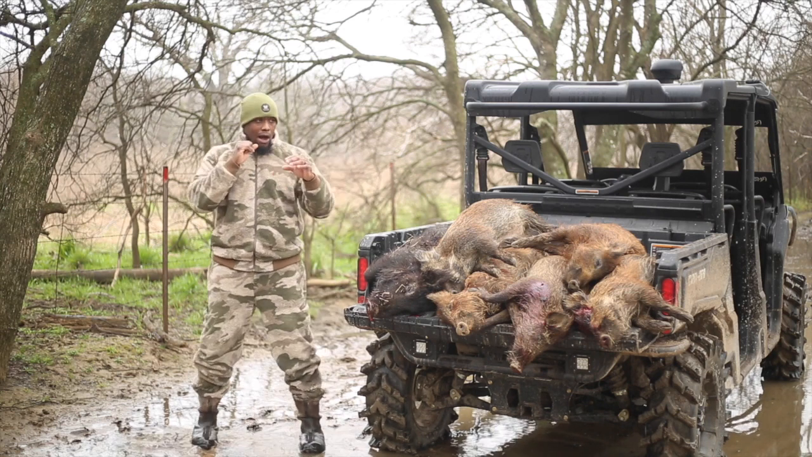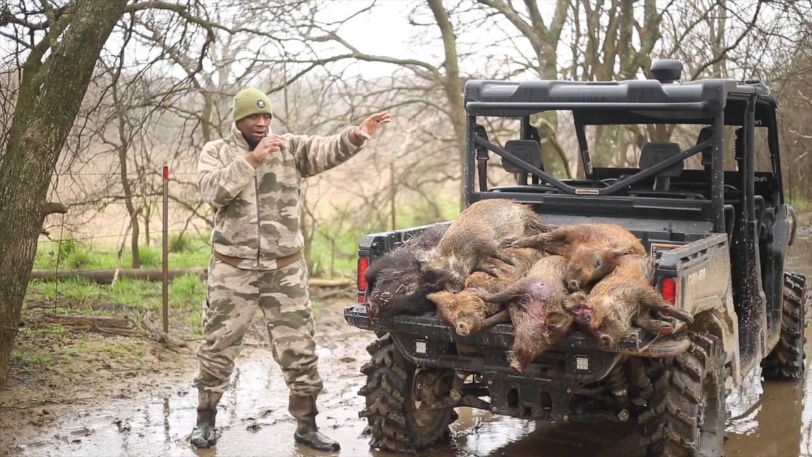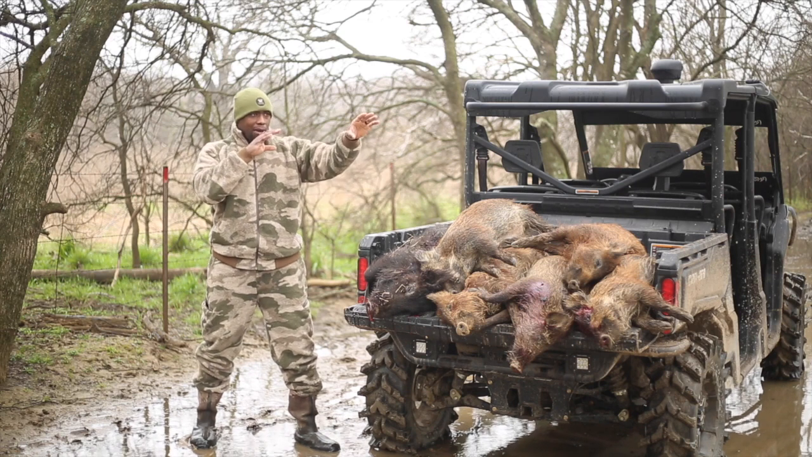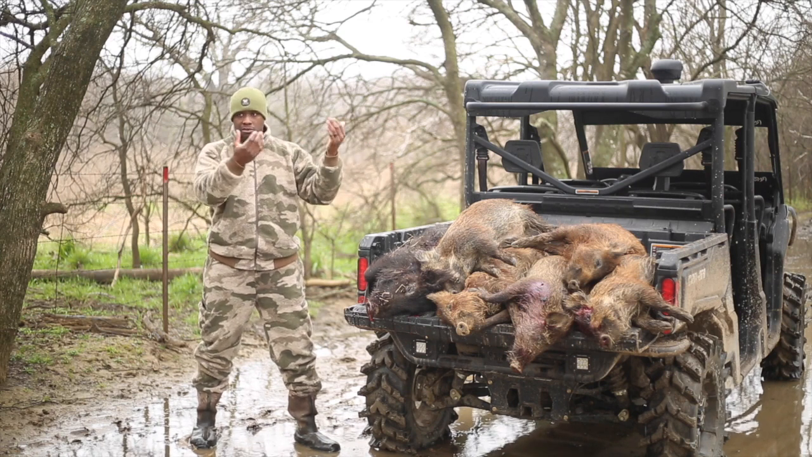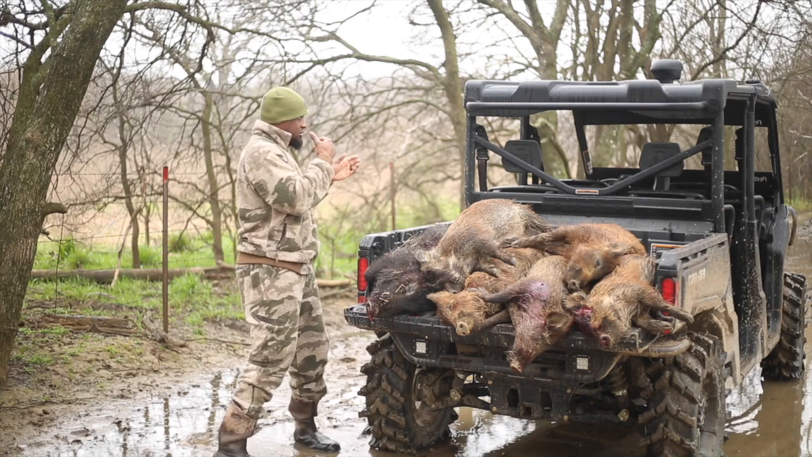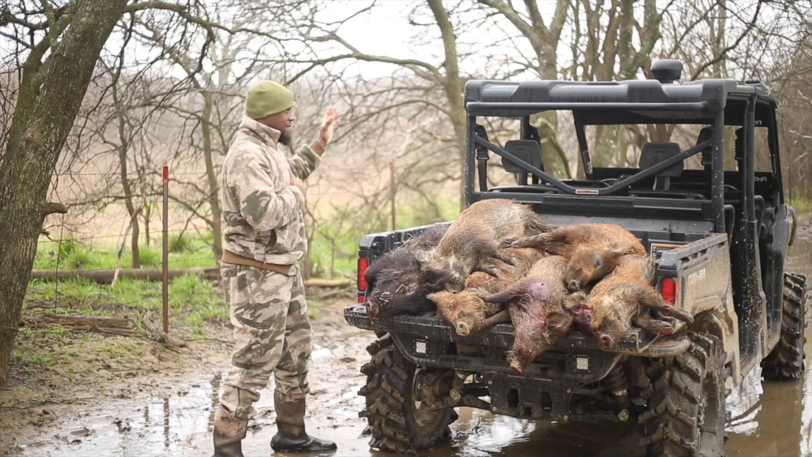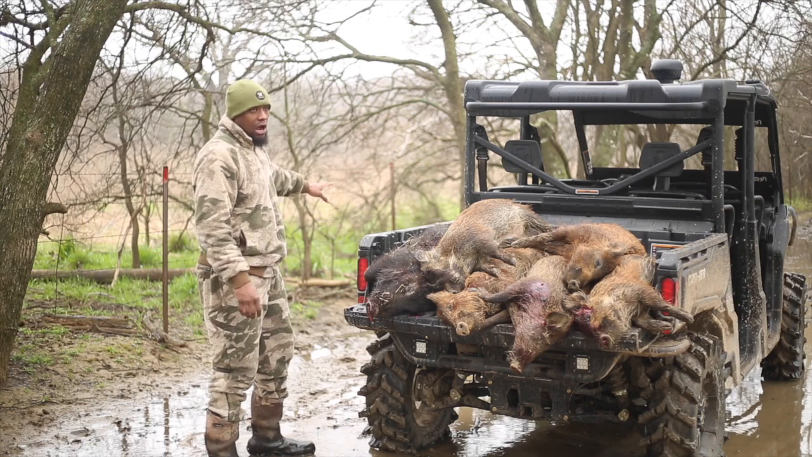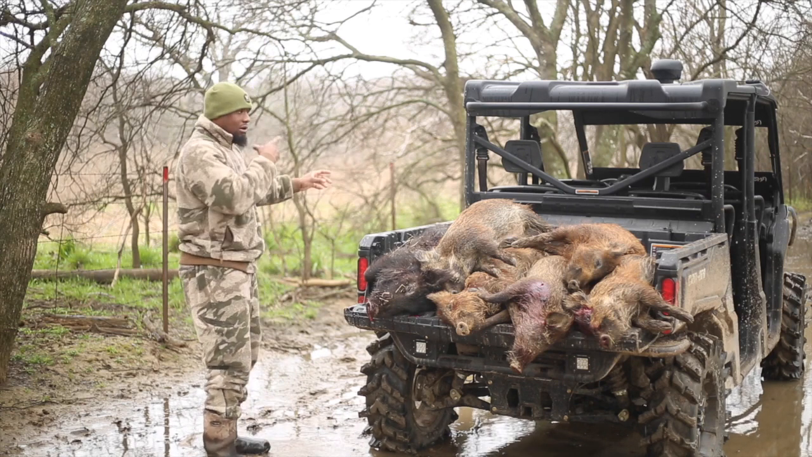So now I'm panning, looking over for the other group that was north of me. I dropped 2 or 3 out of that first group. Now I'm panning around looking for the other group that's supposed to come across. And sure enough, I start turning over to my left behind me, facing west, and 15 feet behind me, these pigs are working their way across. They're scattered. So now I'm shooting.